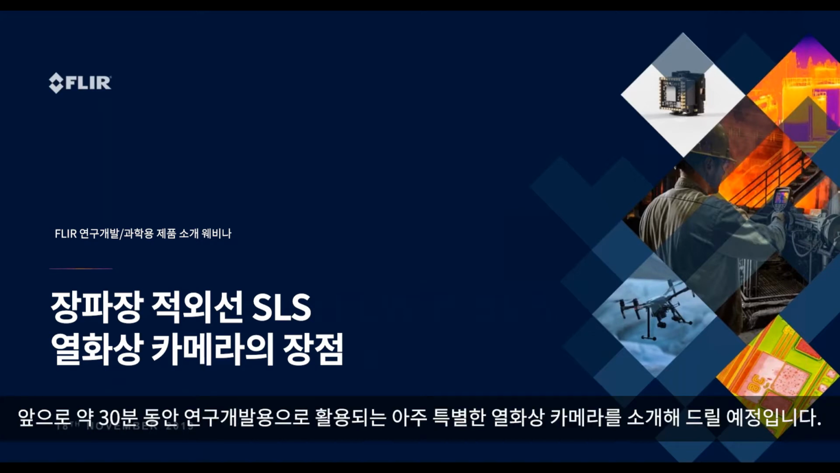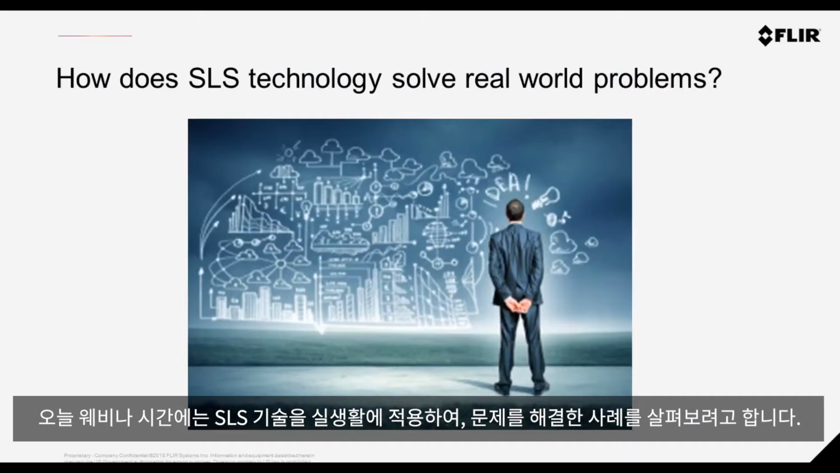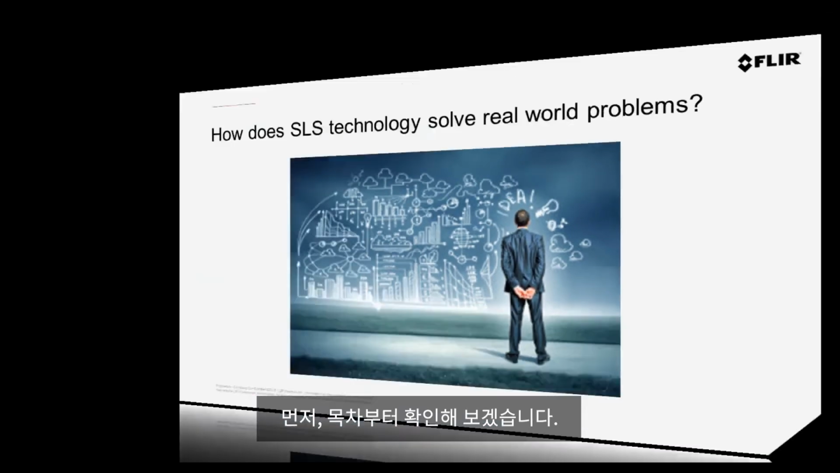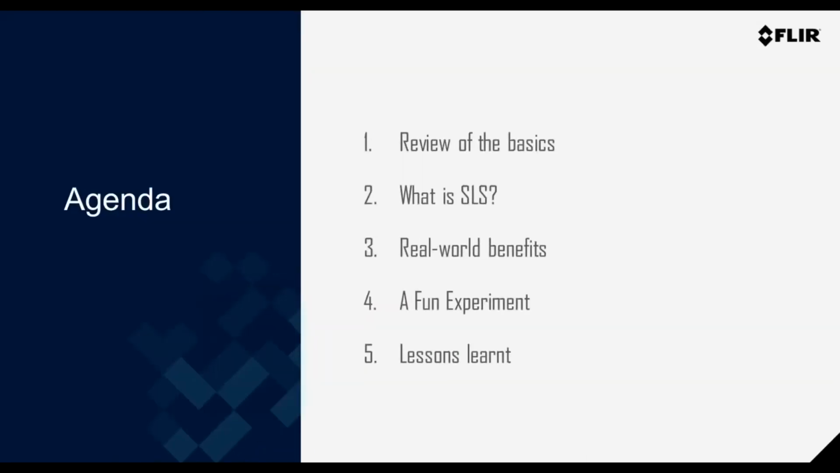And we're going to talk about a particular branch of thermal cameras, very specifically in the field of R&D and science. So one of the questions we may want to answer in today's webinar is, how does SLS technology solve real-world problems? Well, let's get started on what we're actually going to talk about today.